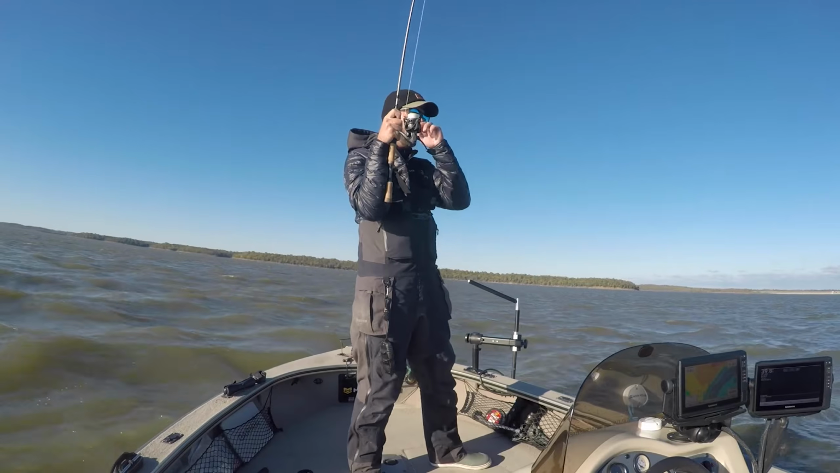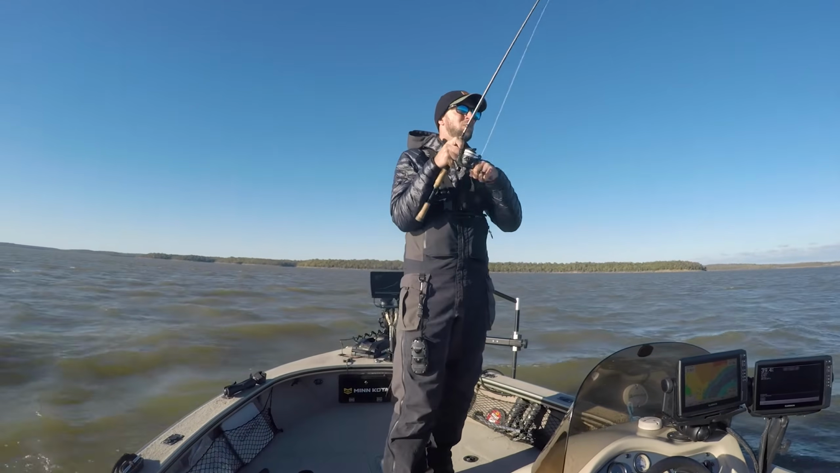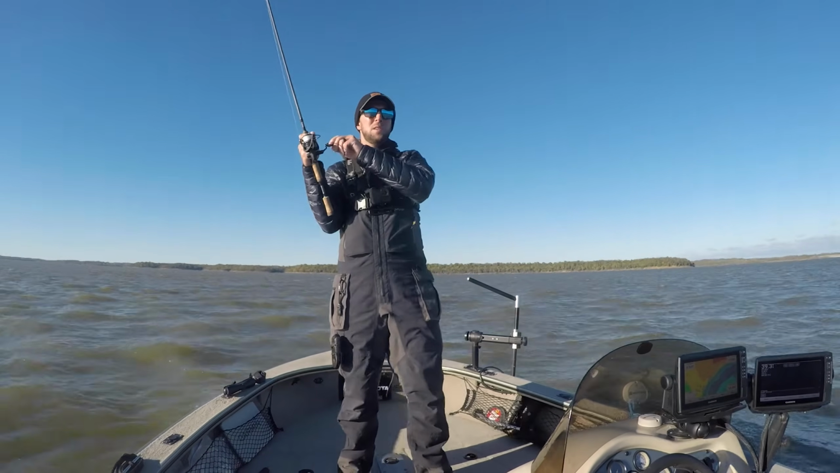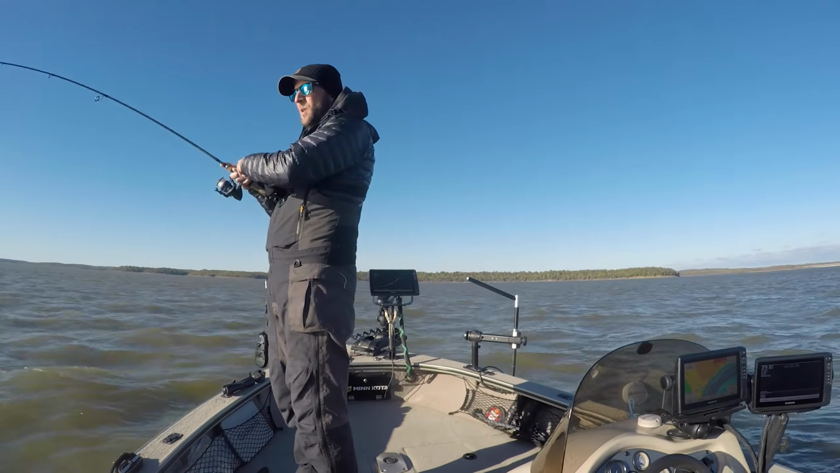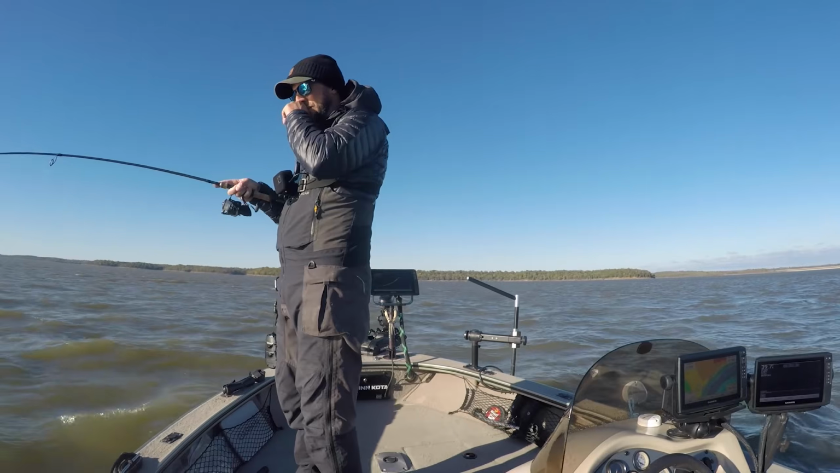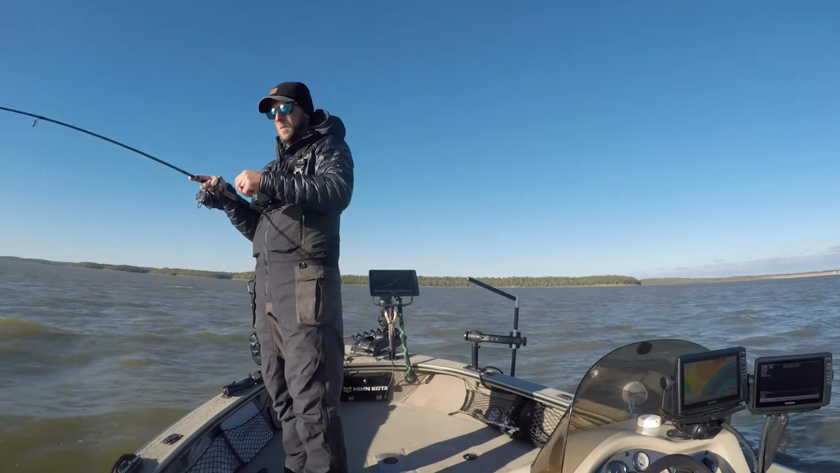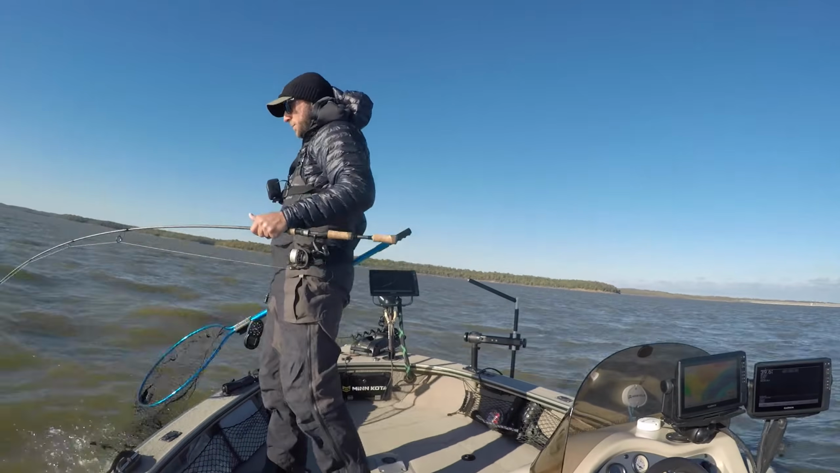Is he gonna take us all the way around the boat? All the way around the camera? He is gonna take us all the way around the boat. It's not that small. Not small. Not huge, but not small. That's big to a lot of people though.